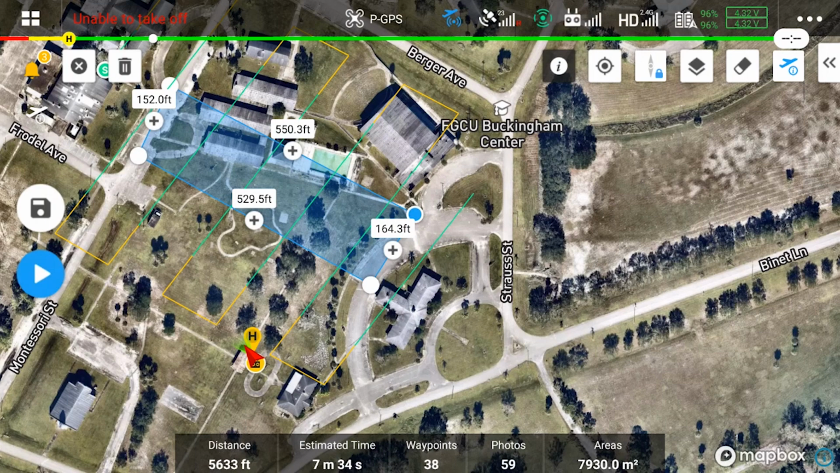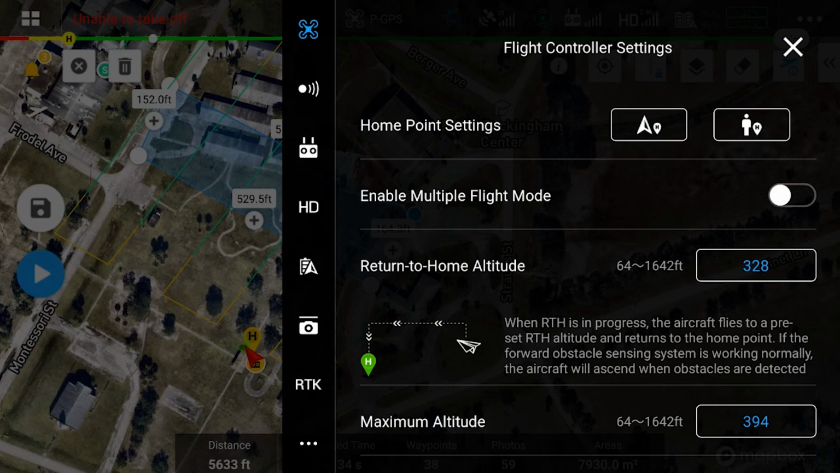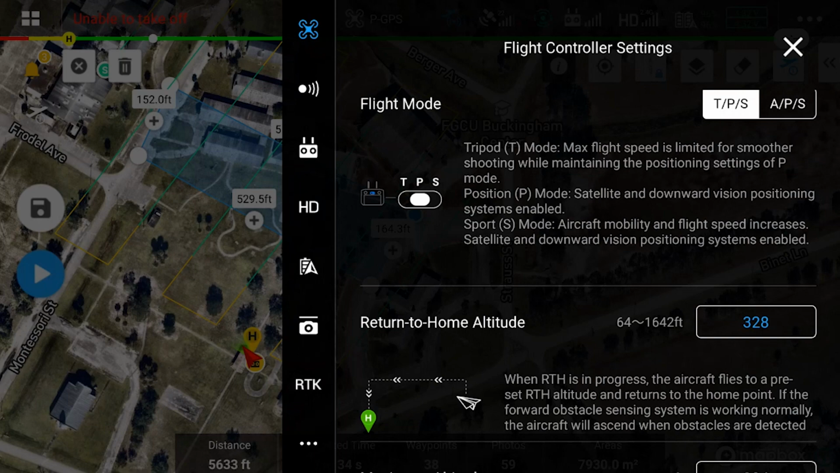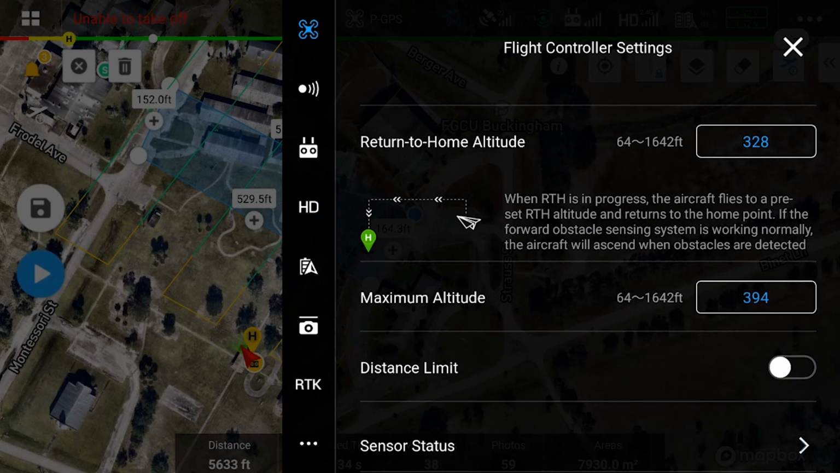Since our aircraft is on, we are able to jump directly into the aircraft and look at all of its settings. We want to go ahead and make sure that we have, this one has enable flight modes turned off. We can go ahead and leave that on or off, depending on how we want to handle it. I like to have mine turned on personally, and that's just for emergency purposes. I can take it out of an autonomous mode by putting it in tripod mode instantaneously with one click of a button. Just my personal preference.